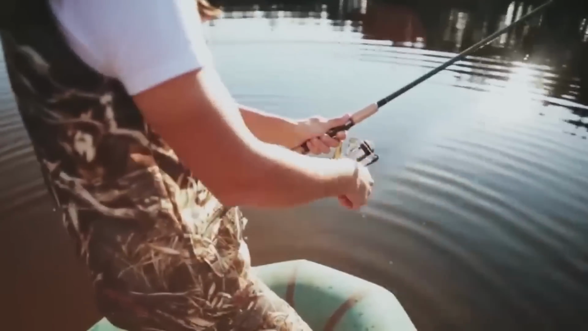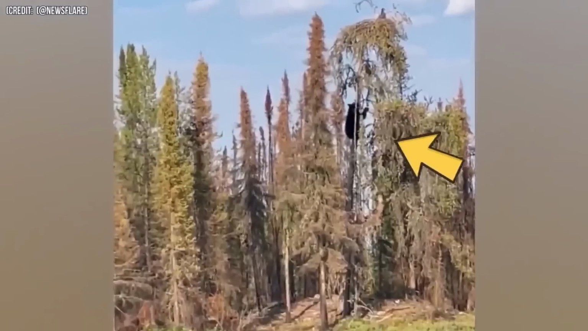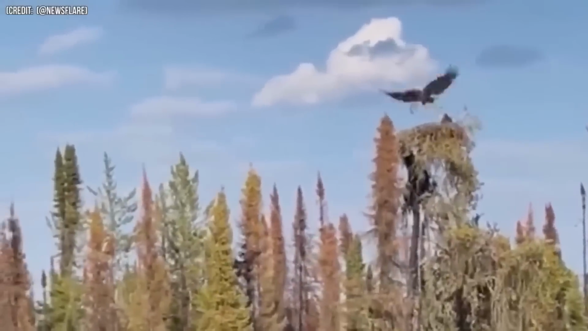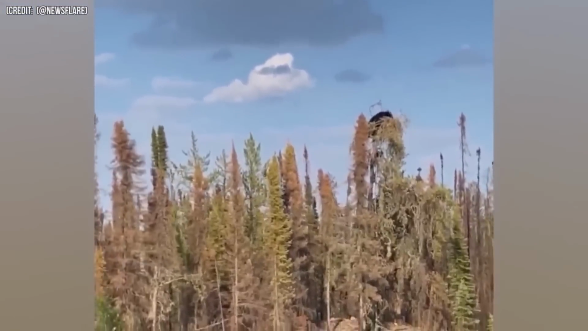There was a guy fishing in Canada, and he noticed two adult bald eagles sitting on a tree near their nest. Suddenly, a bear also spotted them and started climbing the tree. The eagle parents tried everything to scare the bear away, but it didn't work. After about 15 minutes, the bear reached the top, grabbed one of the baby eagles, and brought it down to the ground.